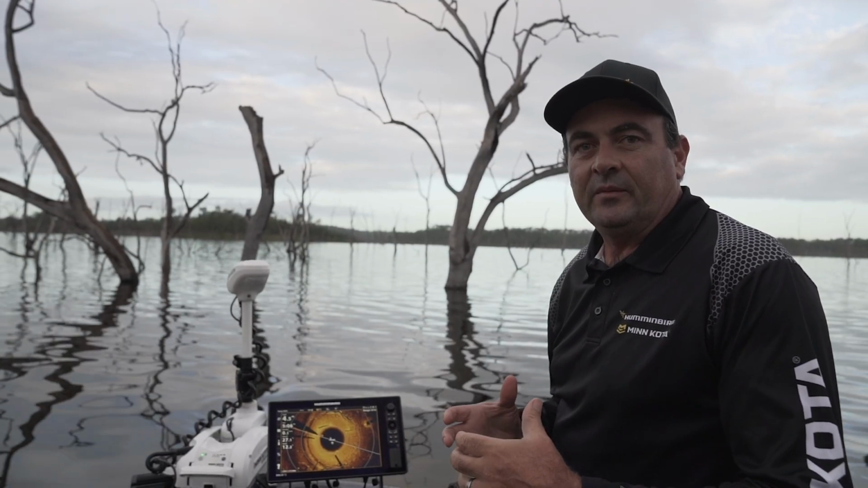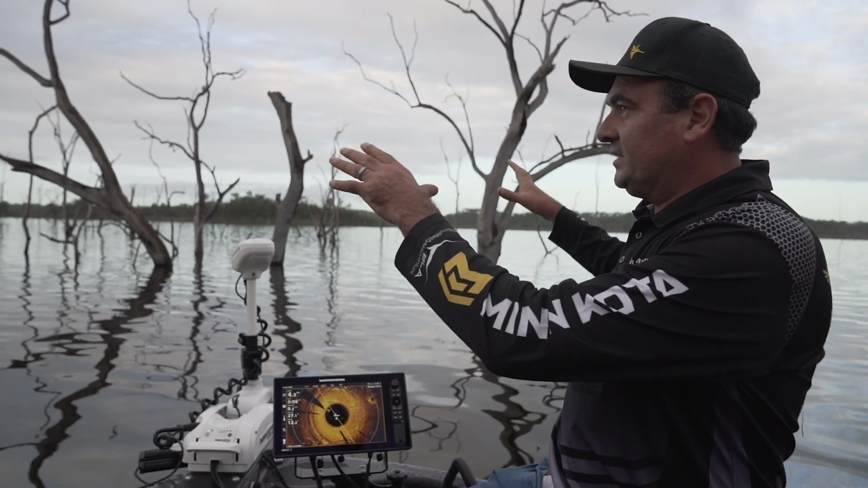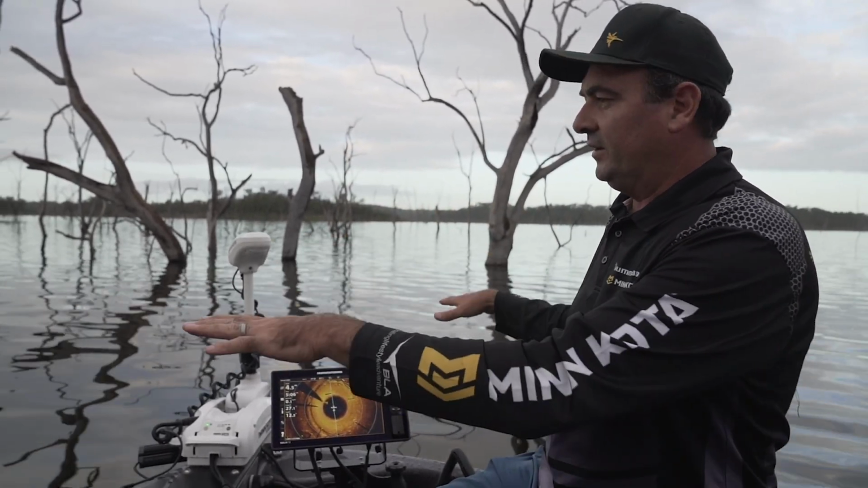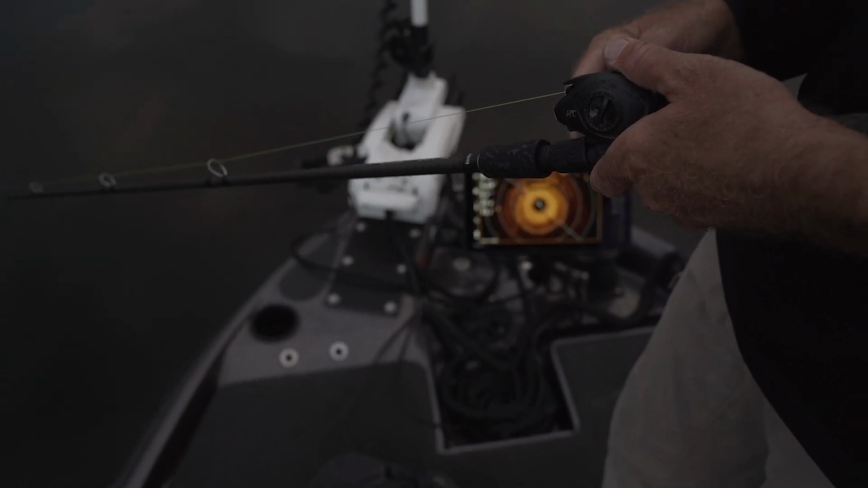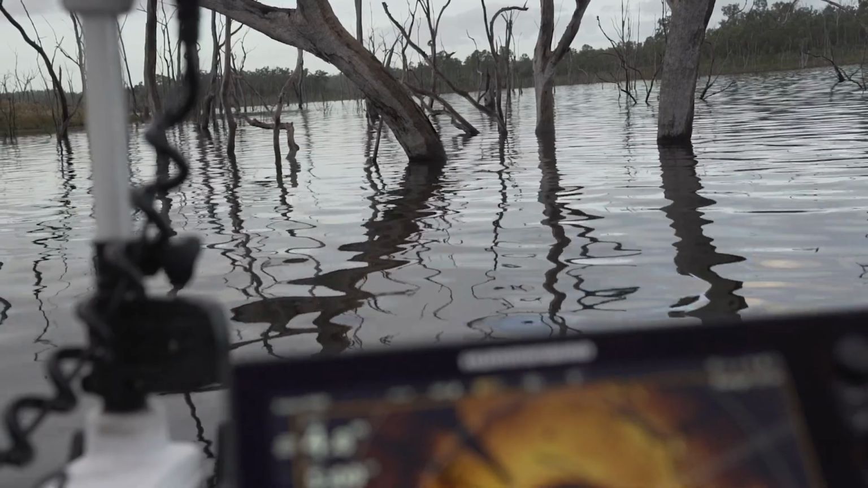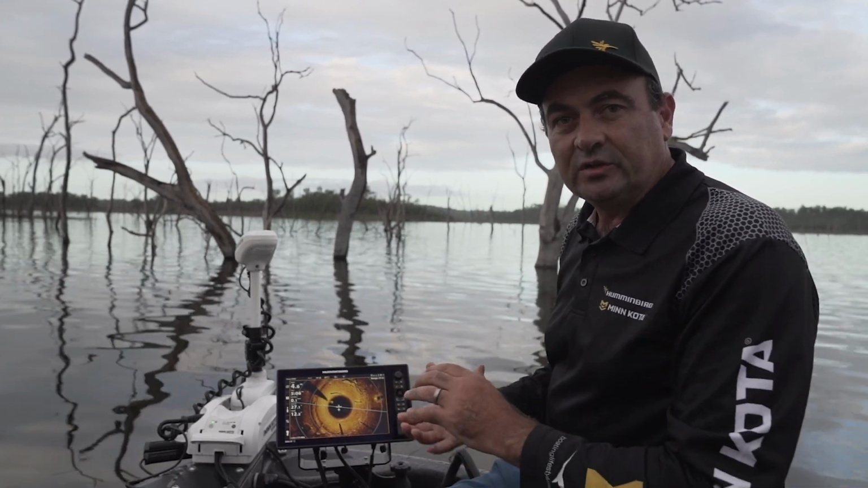Okay, we're at the front of the boat now. We're actually in spot lock, and you can see there's obviously a lot of trees and timber around. We can see very clearly what's going on the surface, but what we can't see is what's going on underneath, and that's where 360 comes into it. And 360 is going to show us everything that's going on, any snags, laydowns that aren't breaking the surface, we can't see, and also see where the barra are lying and where they're on the move and where they're going. So we'll have a closer look at that now.